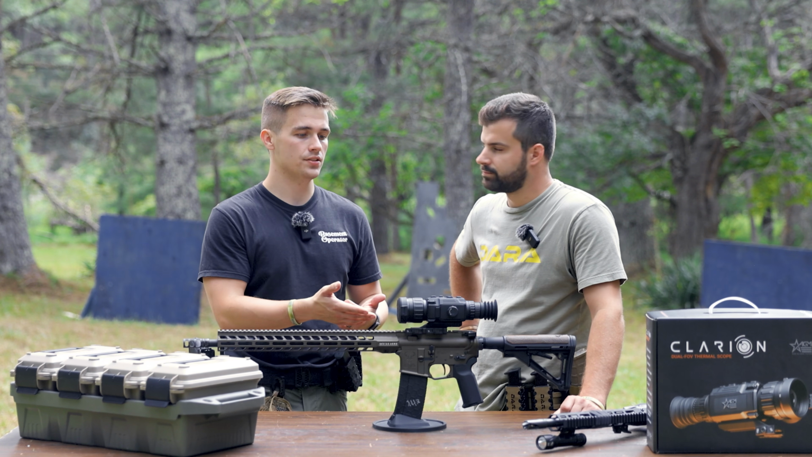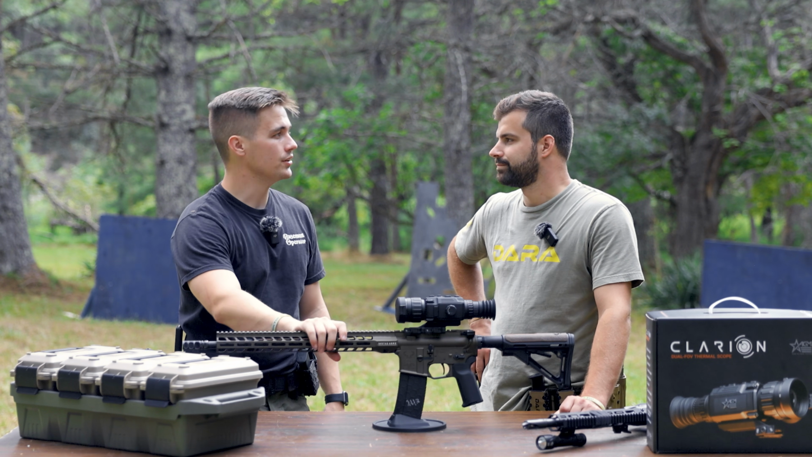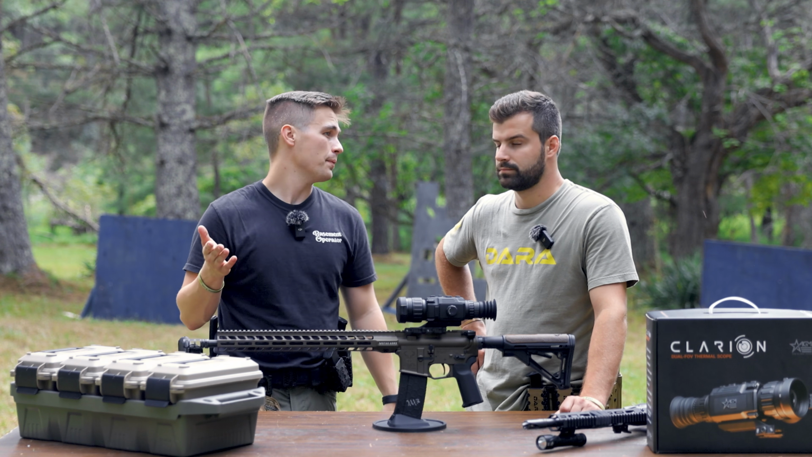And that comes back to, well, why do you have onboard recording? Because it does have onboard recording. You can record both video and photography, and it does pick up audio as well.